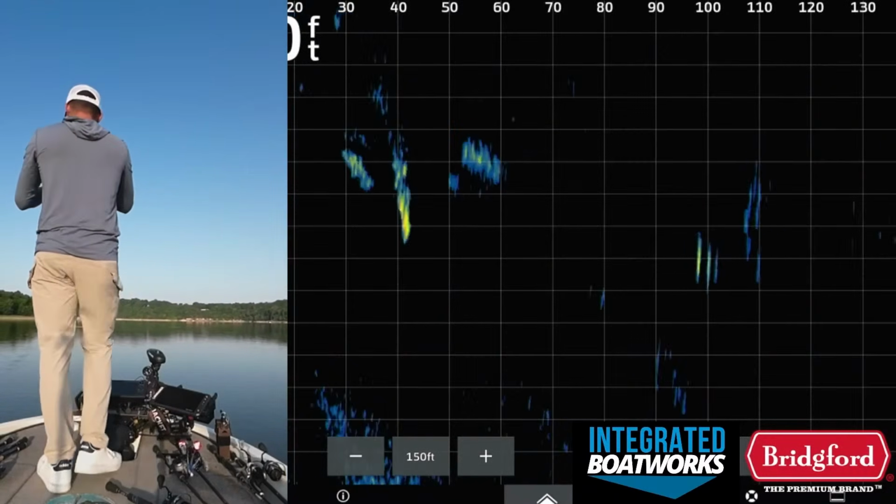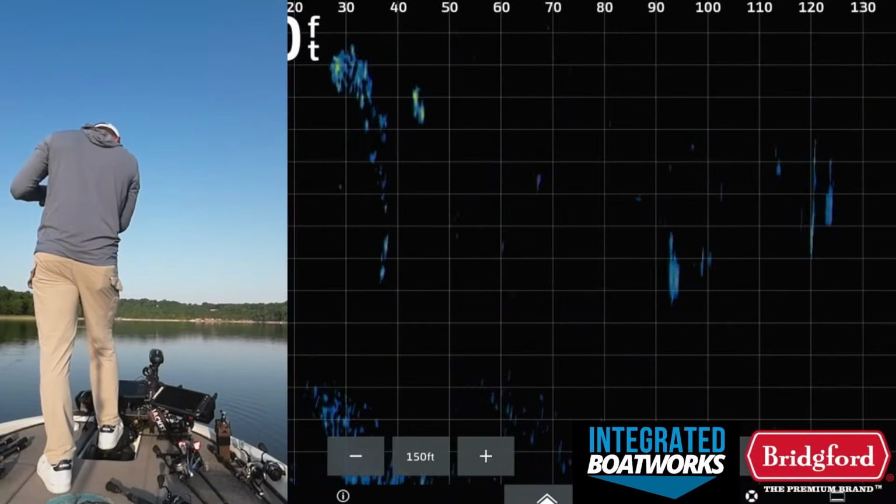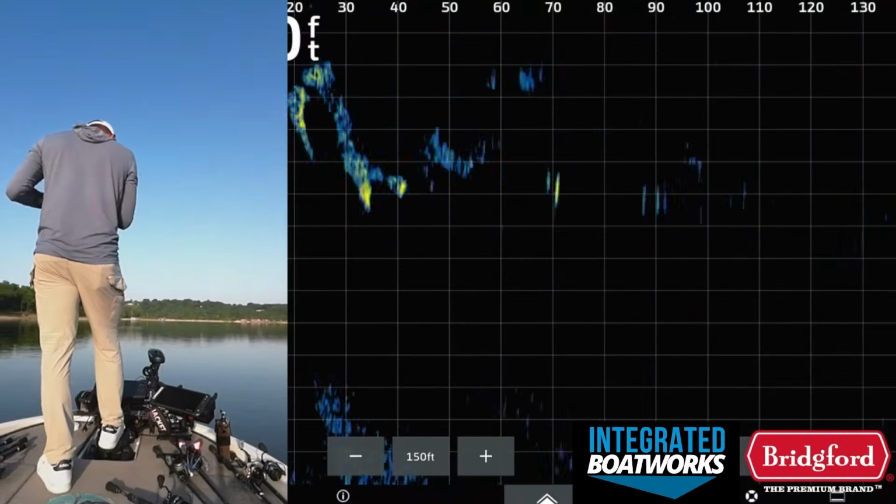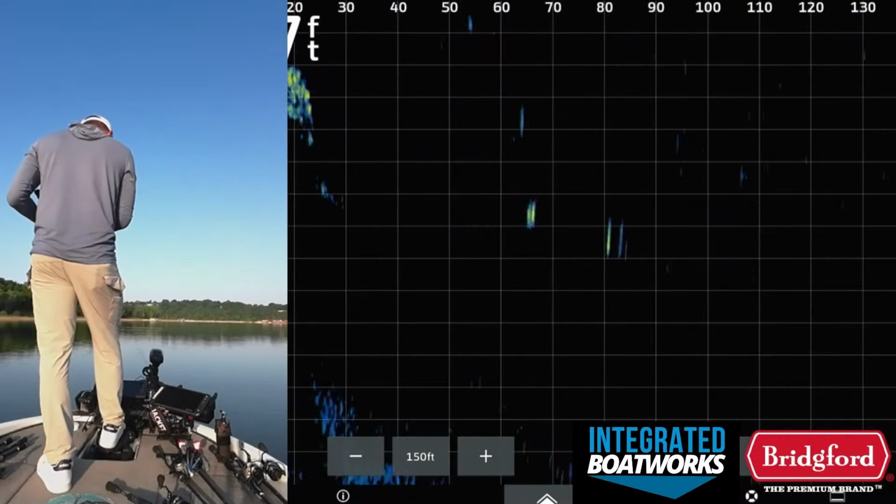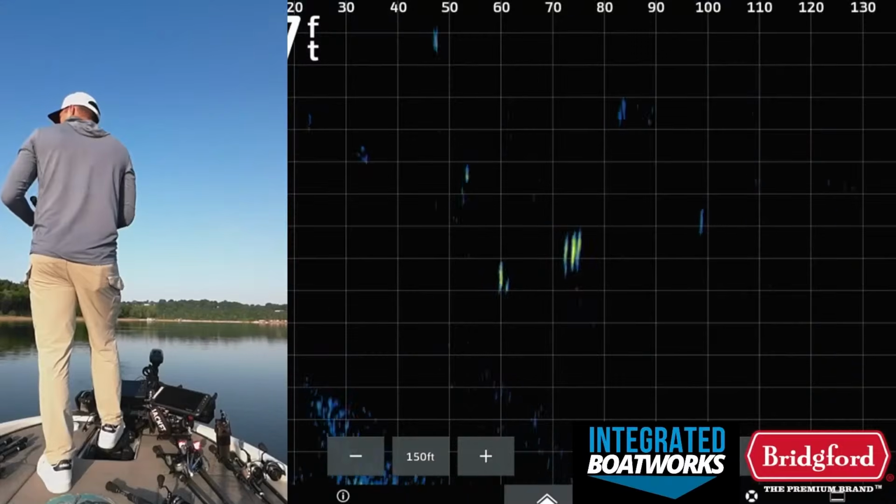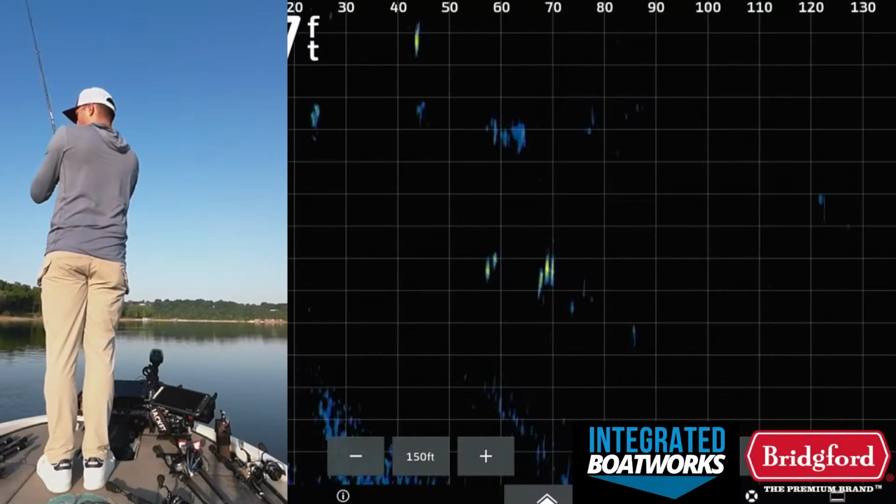Got hit 4 times on that last cast. Look at all those fish down there on the Livescope. Bunch of them. Fish right here.